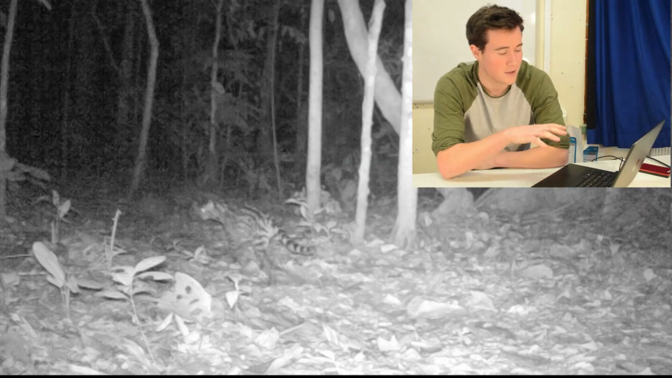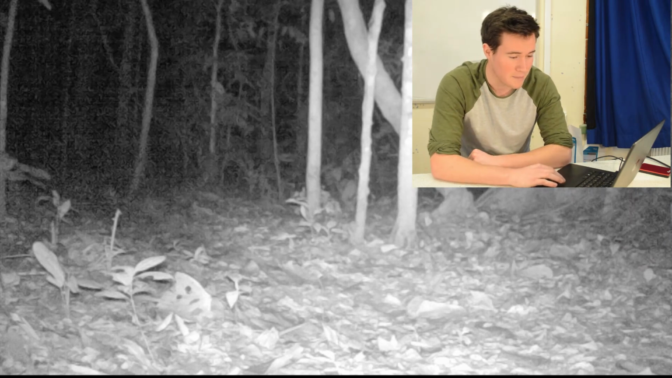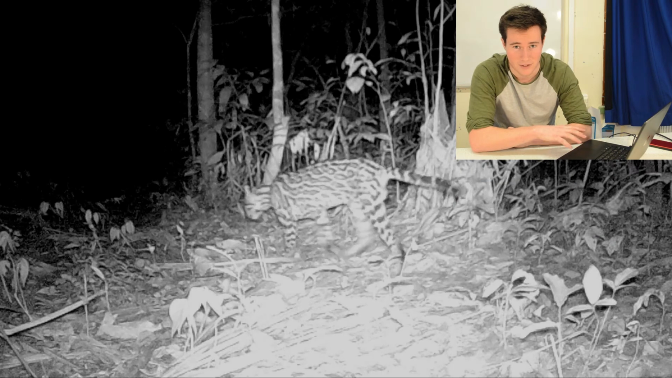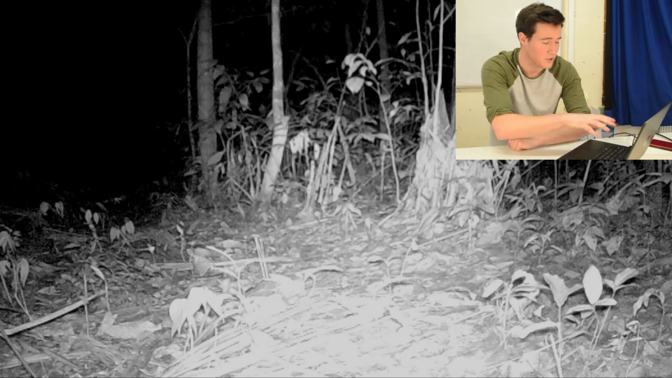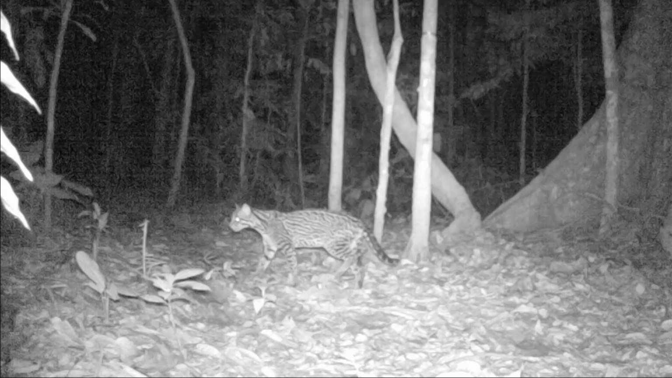Okay, so now we're getting onto the much more elusive animals. We're actually finally seeing some cats. So that is an ocelot, and ocelots have the highest population density of any other cat species in the Amazon, and their markings are absolutely stunning. They are mainly terrestrial predators, they don't climb trees. If it was a cat that climbed trees, you'd see it have a much longer tail, but the tail of the ocelot is actually quite short. However, don't be mistaken, as ocelots are still brilliant climbers.